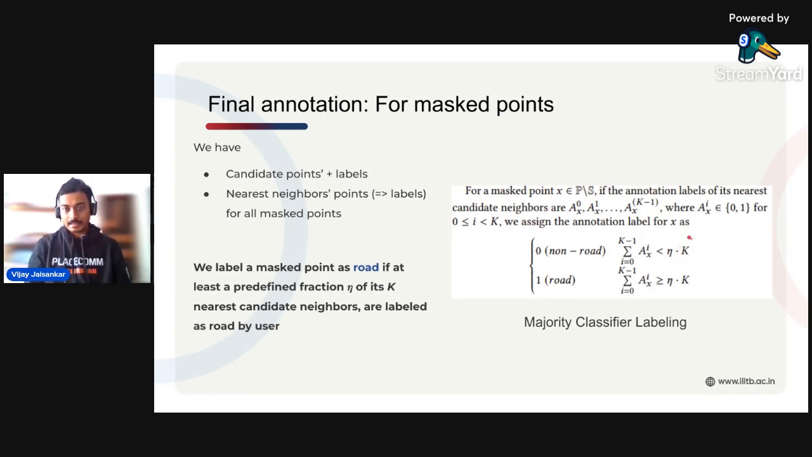So we take the K nearest neighbors of each masked point, and then we take a confidence threshold eta. Now, the typical value of eta in practice is 0.5, or a democratic classifier, which essentially means in simple terms, if eta fraction of its k nearest neighbors are labeled as root, this masked point would also be labeled as root. So this uses both of the outputs of the previous models, the candidate points and their labels after annotation, and also its nearest neighbors.